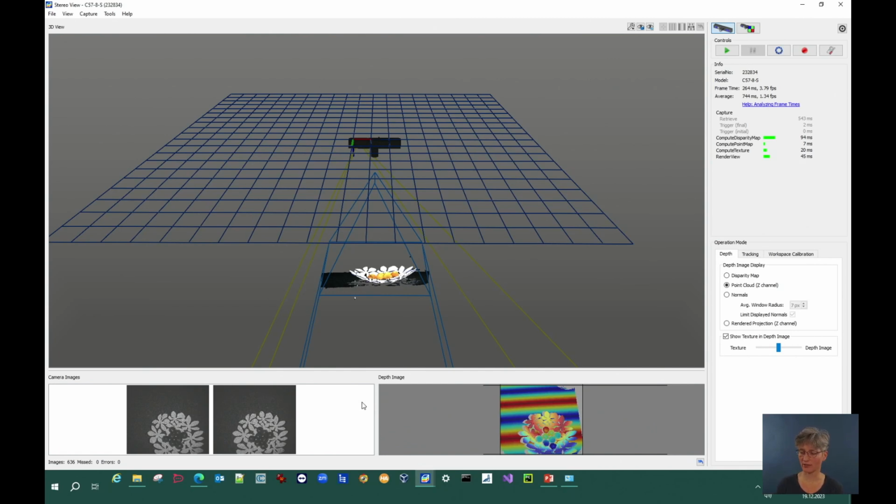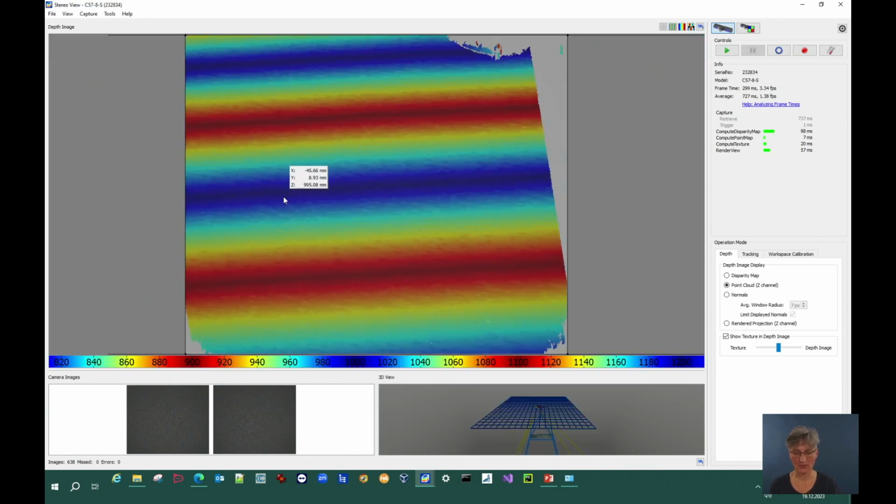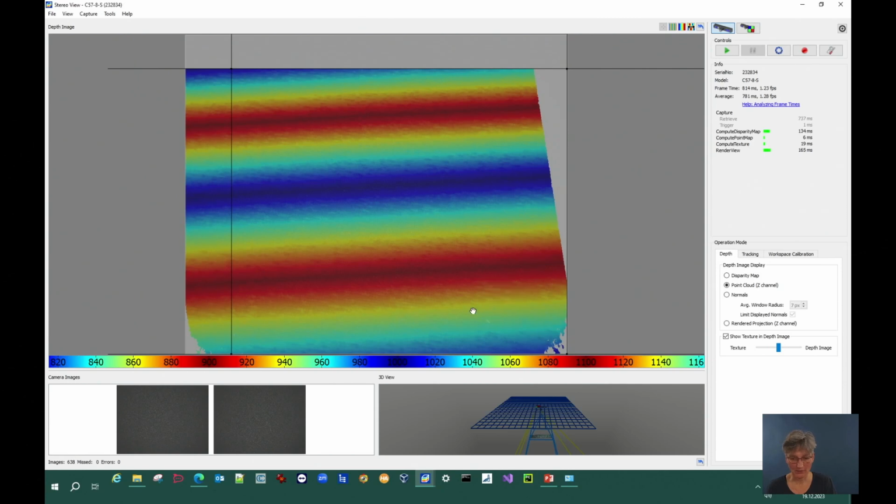For example, in this case, I show you how to transform the coordinate system to the floor by just removing the objects and taking an image from the floor. I make a new image here. So this is the 3D data of the floor, and we can just reduce the area here a little bit.